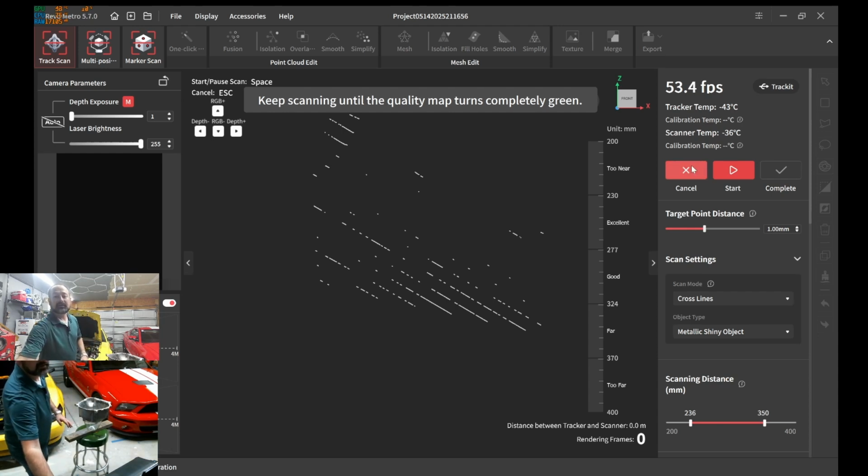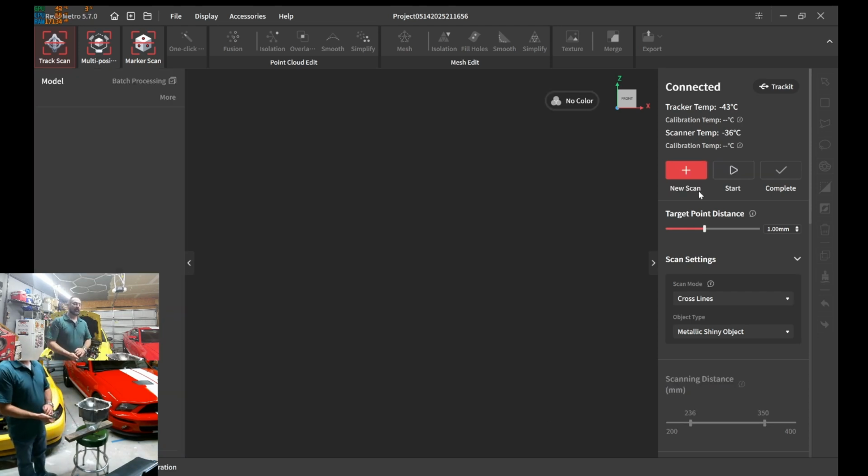I'm going to go ahead and start a new scan. Now we should be able to rapidly scan this. It's not really a dark object. It is shiny in certain parts because it is cast aluminum. The outside looks like it's either oxidized gray or someone spray painted it gray. Don't know. I wasn't the previous owner of this. But the inside is kind of just raw cast and it's got some sheen to it. So let's go ahead and try to see if we can scan this really quickly with no tracking, with no markers, and no scan spray.